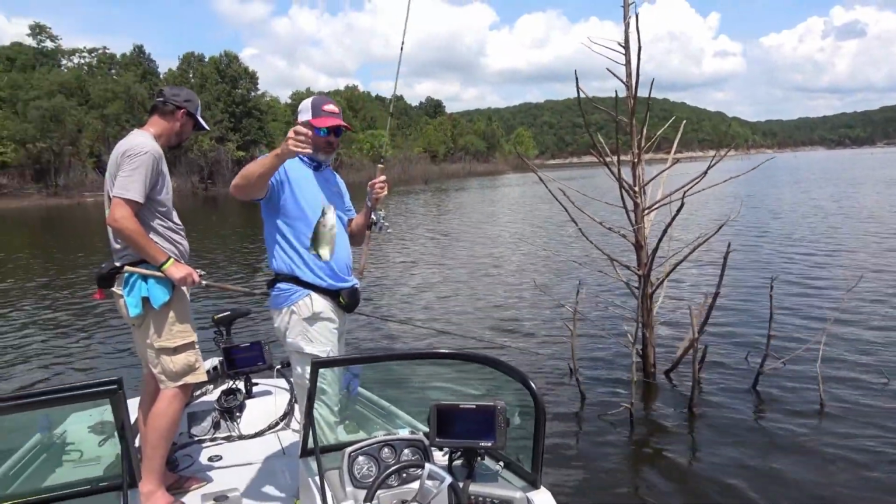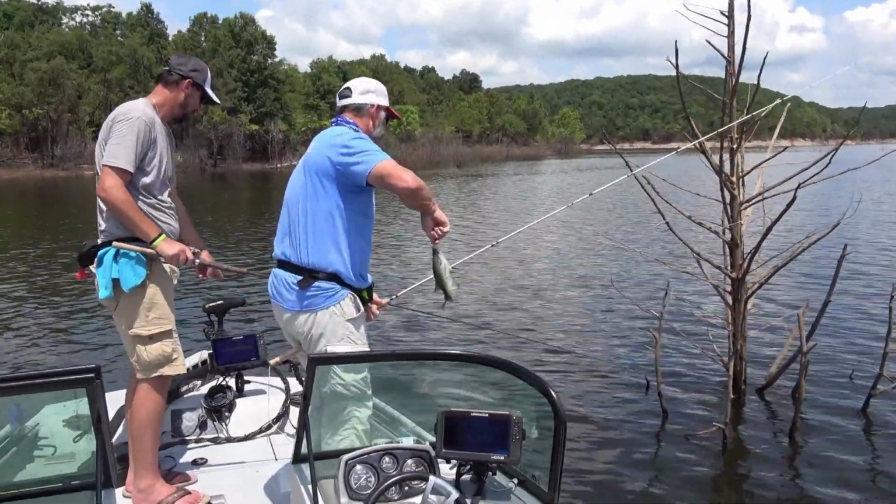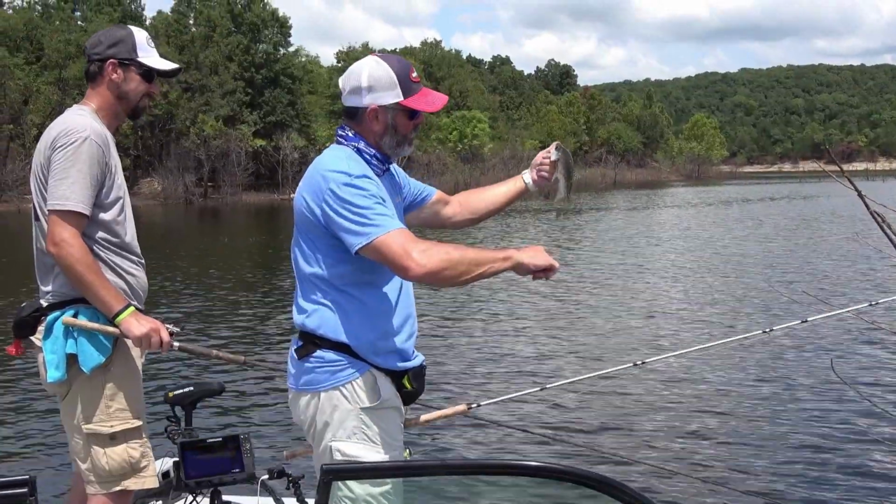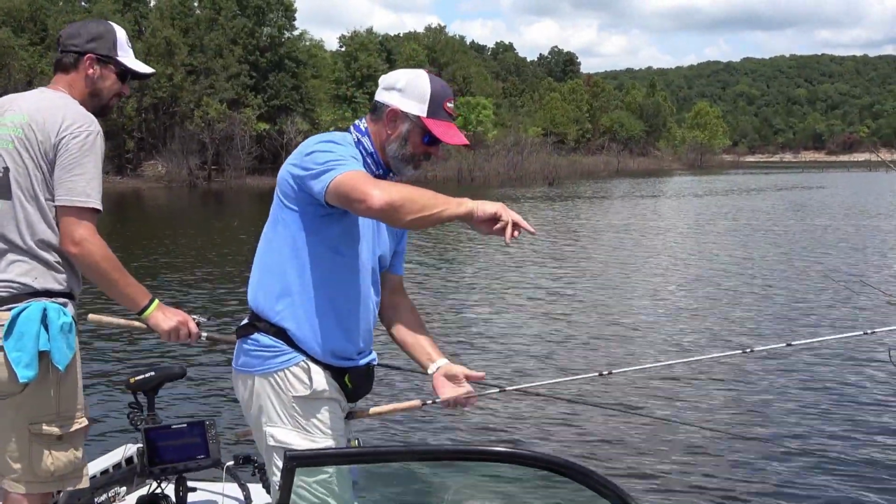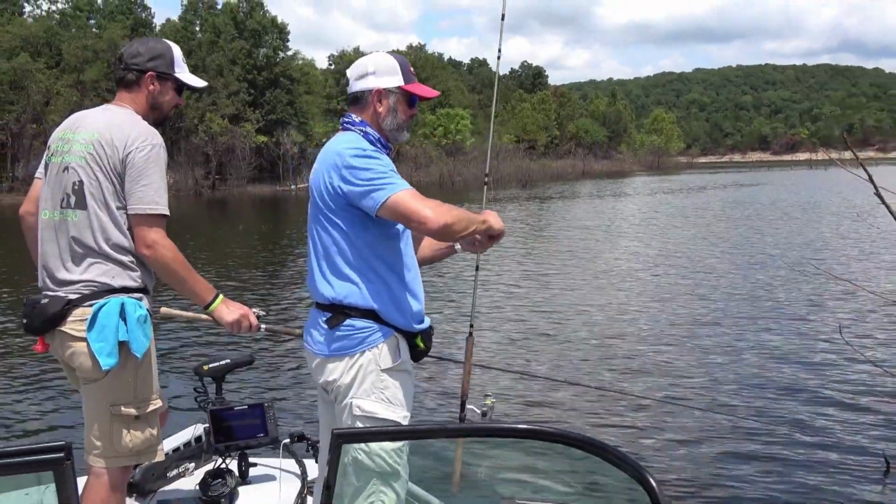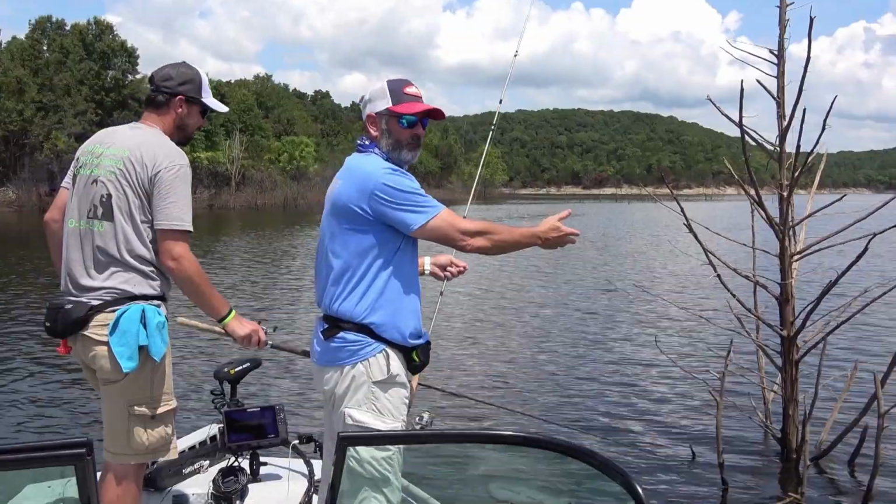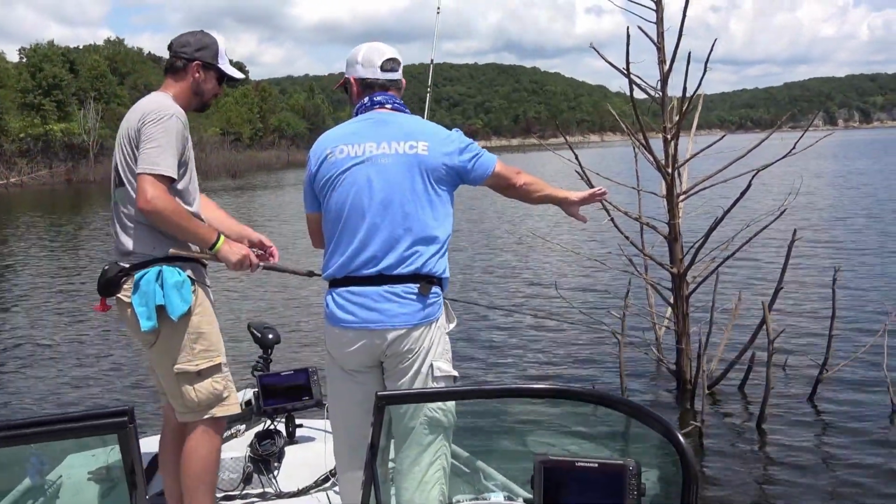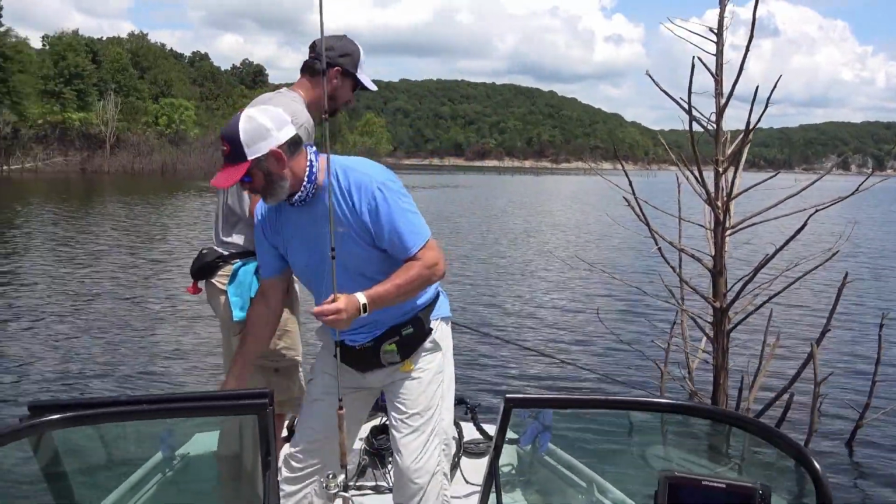I was just getting ready to say that, you saw we had it not even pointing at the tree. Wasn't even quite to it yet. And it was pointing out this way from the tree. And that's where I caught that crappie, right? So we normally wouldn't have, I would have been fishing in the tree. But this was 6 feet out from the tree, wasn't it? You wouldn't have known that crappie's 6 feet out from the tree.